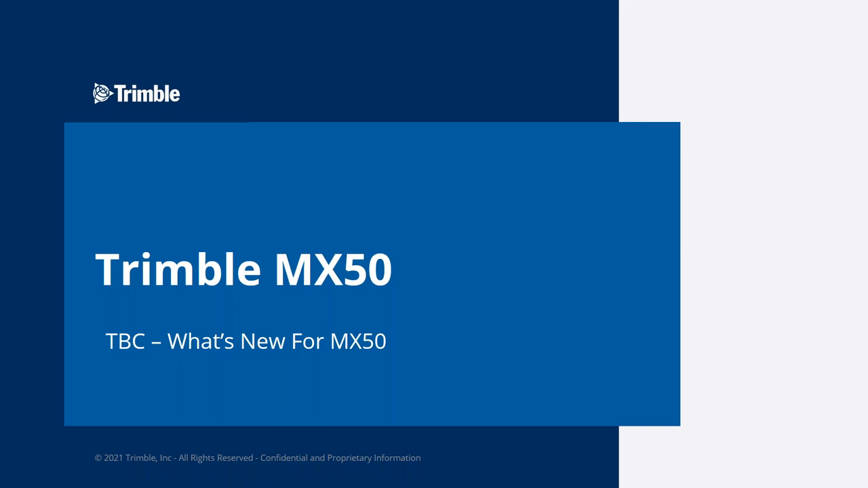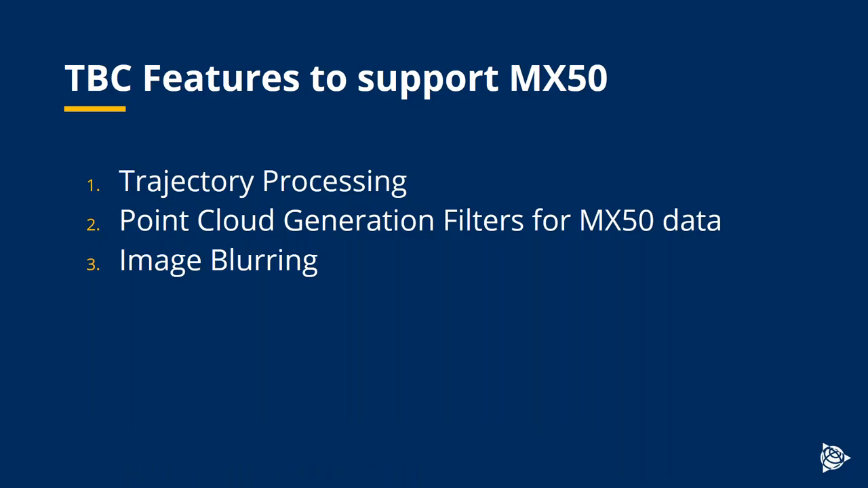The version of Trimble Business Center is version 5.51. And we've introduced trajectory processing, obviously point cloud generation to support the MX50's data formats, and we've introduced image blurring.